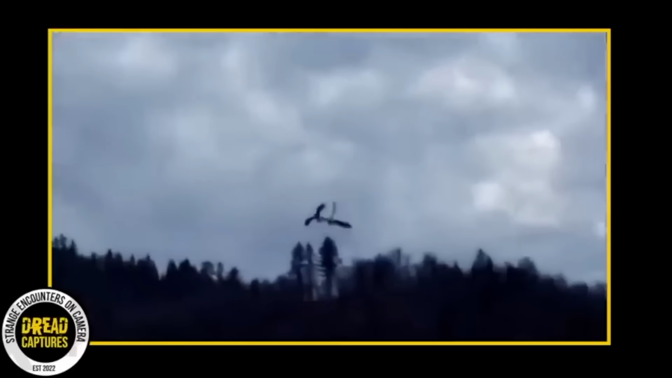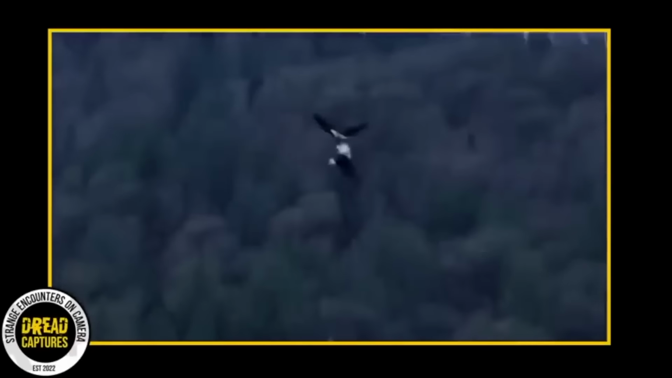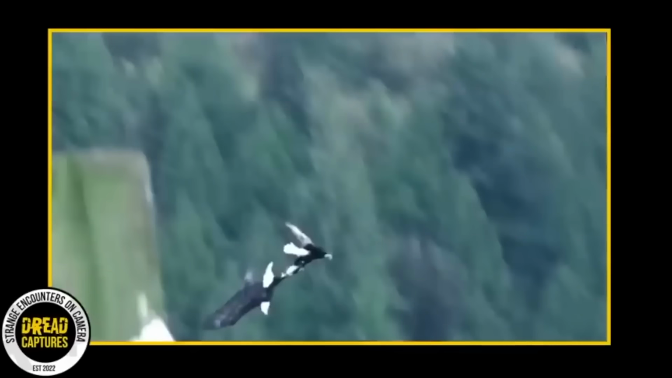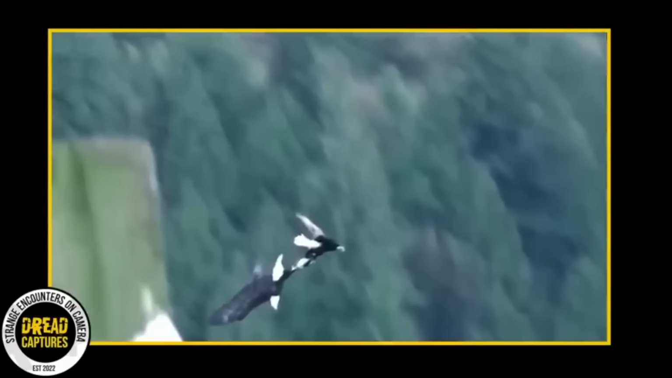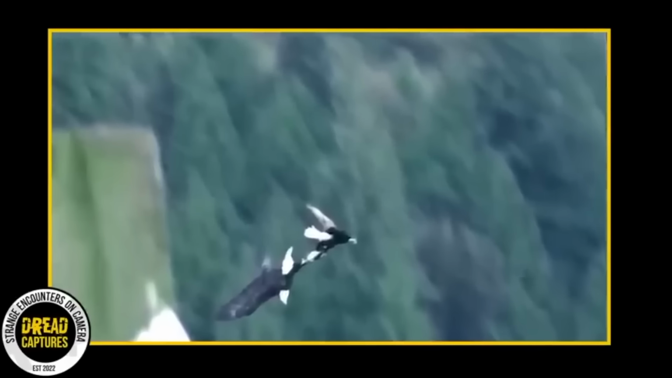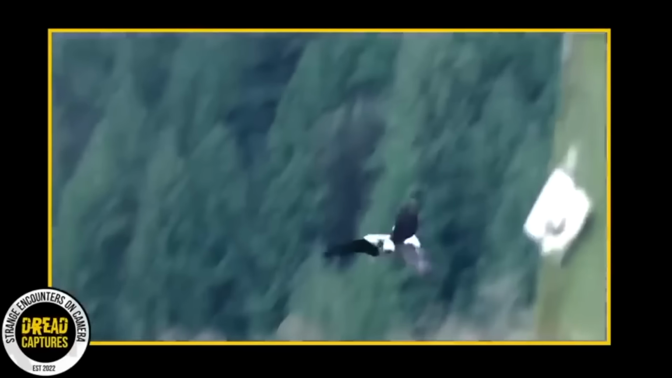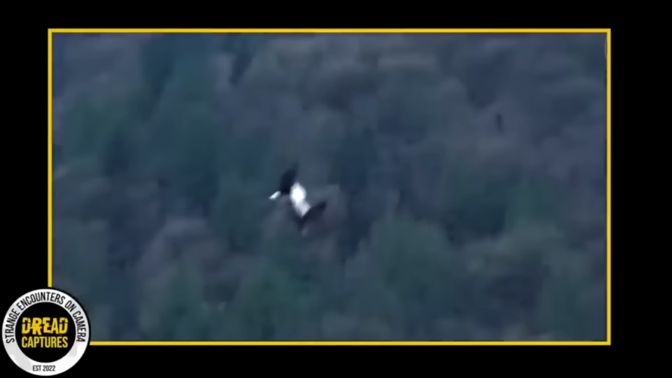In our first clip, two bald eagles with their distinctive white heads and dark brown bodies are locked in fierce combat high in the sky. Their powerful wings beat fiercely as they claw and bite at each other, their talons extended. The eagles spin and dive, locked in a fierce aerial battle for dominance. You can hear their screeches filling the air as the birds hit the ground.